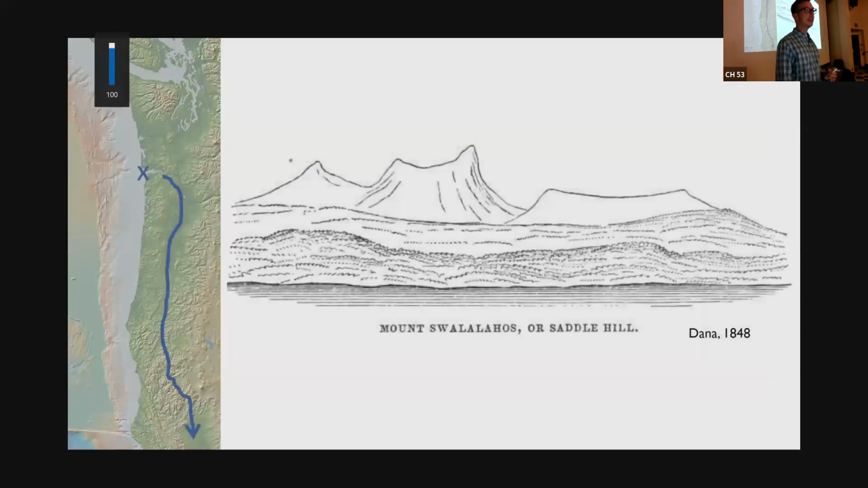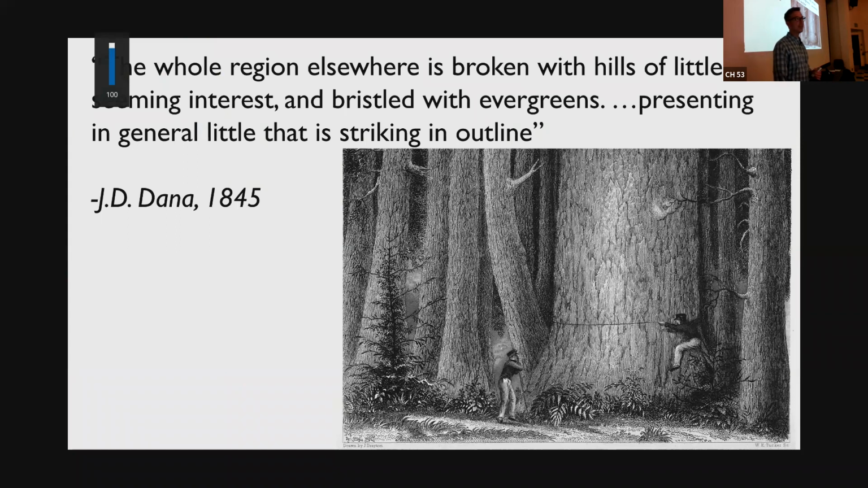And that led Dana and his party to get off the boat and make their way down to San Francisco by the inland route. And they saw things like this, Saddle Mountain, things you might know about here just to the west of you. However, and I apologize, I'll read the words behind that. Dana was, like a lot of my colleagues at U of O, unimpressed with these trees that were in the way of his rocks.